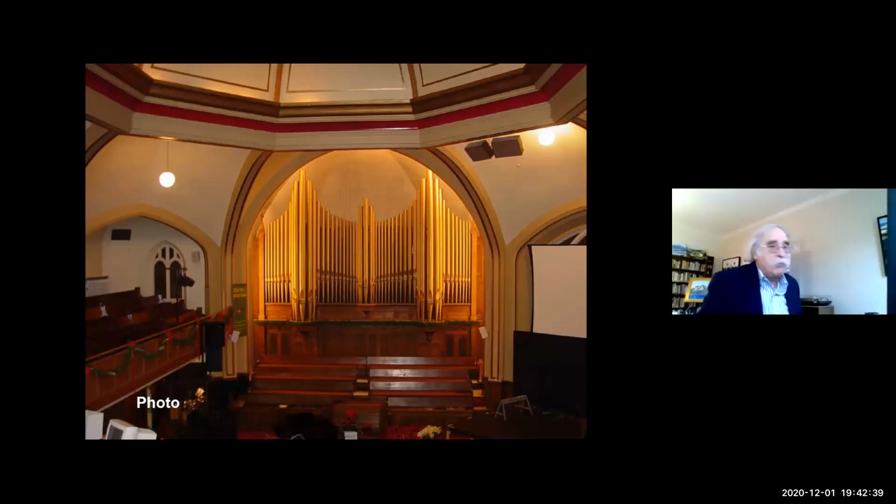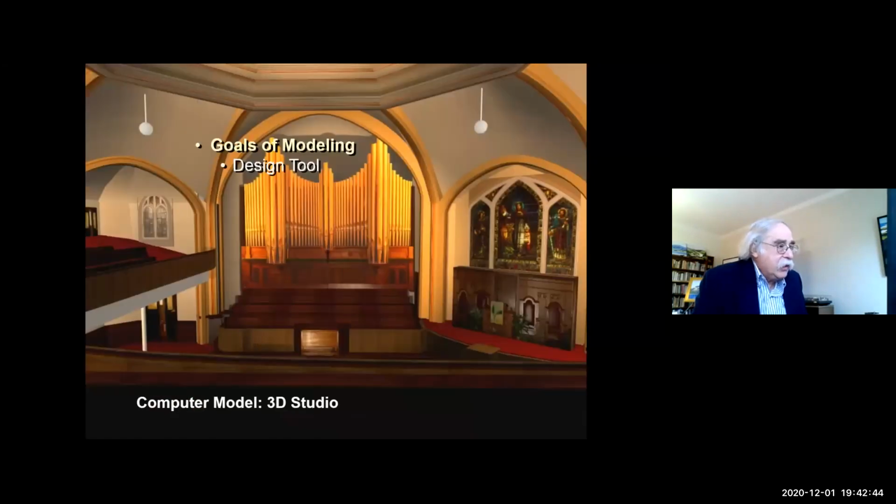And here is the model that we made for the architects in 3D Studio, which was simplified so that they could work effectively with the interior space.